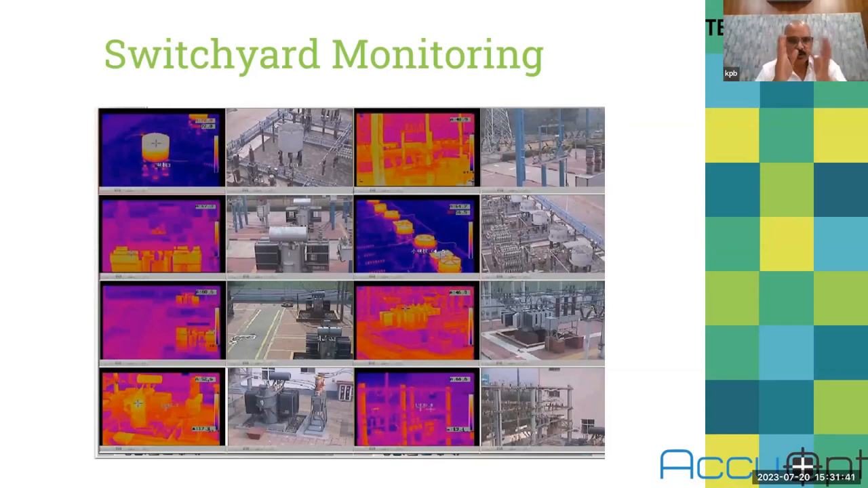So what we do, as I explained in the coal yard application, is that here also we can deploy a camera on a pole, especially a pole that is looking at all this equipment, and it is a PTZ. It can rotate 360 degrees, and there is no need to scan the entire switchyard.